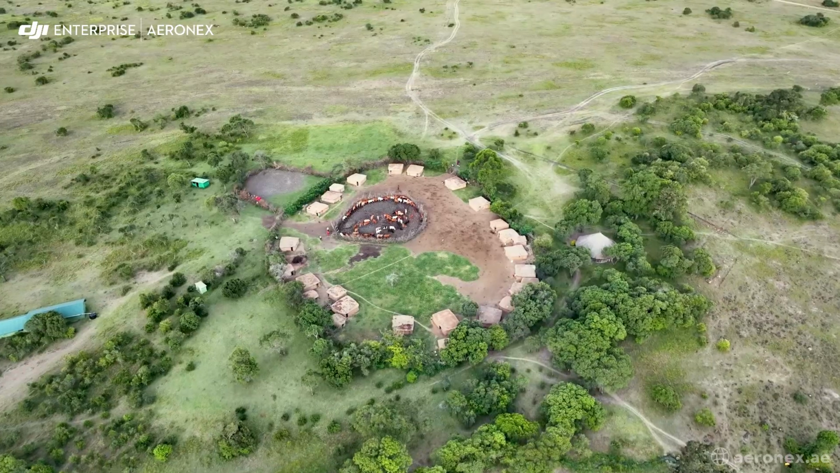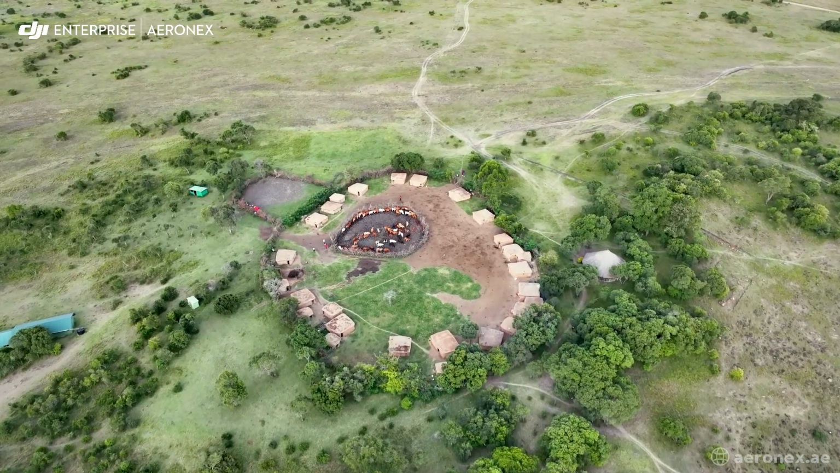There will be a lot of conflicts between people and elephants, especially during the planting season. We have the planting season, and that is crops raided by the elephants, which starts from March towards the end of July. So that period, there will be a lot of conflicts because most of the elephants go out of the protected areas to the community to raid crops.